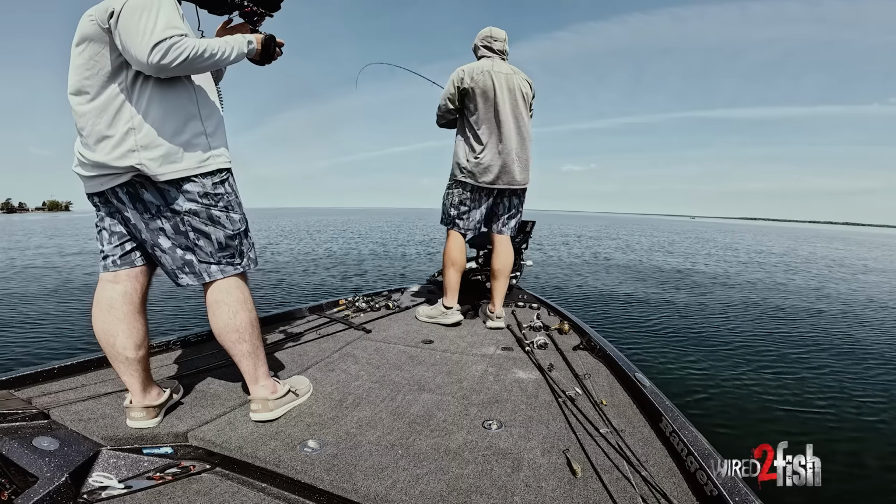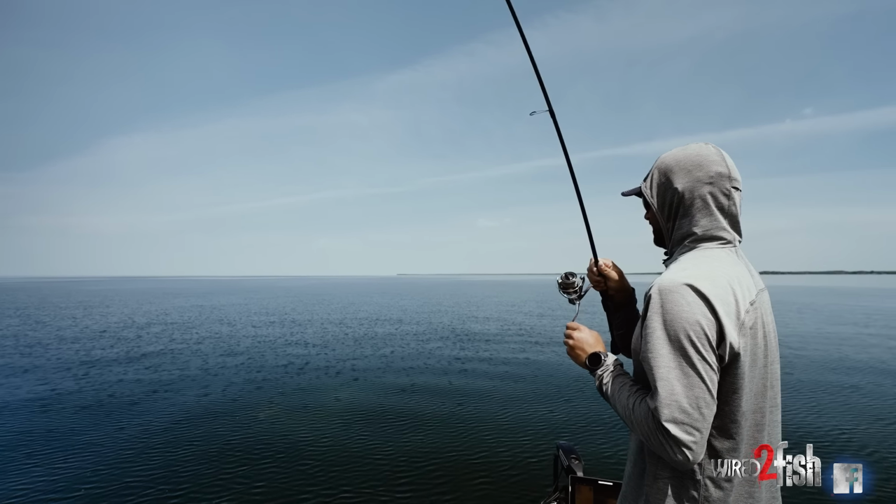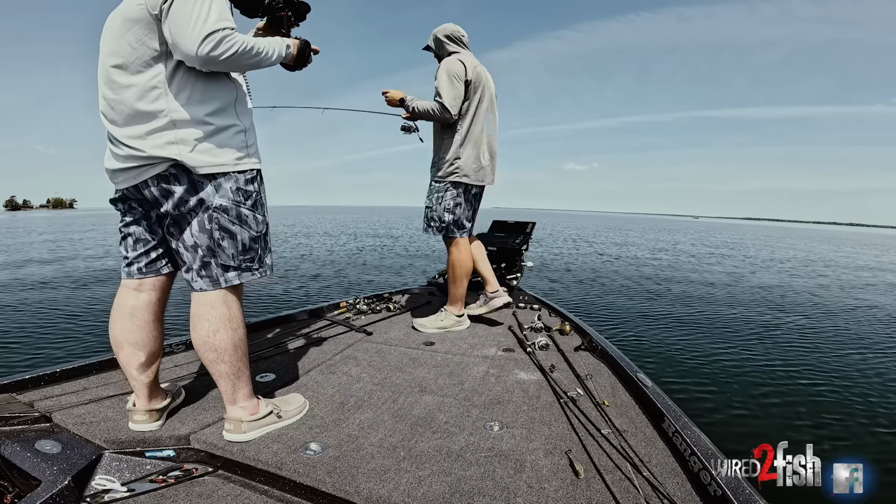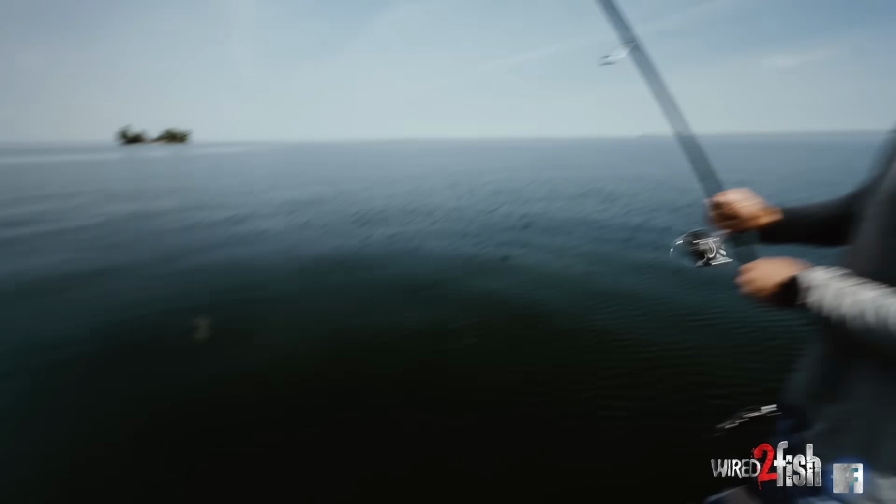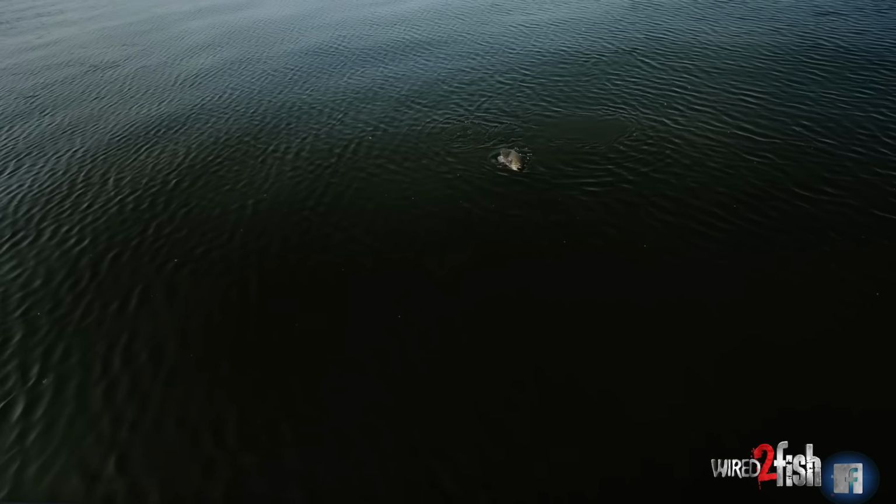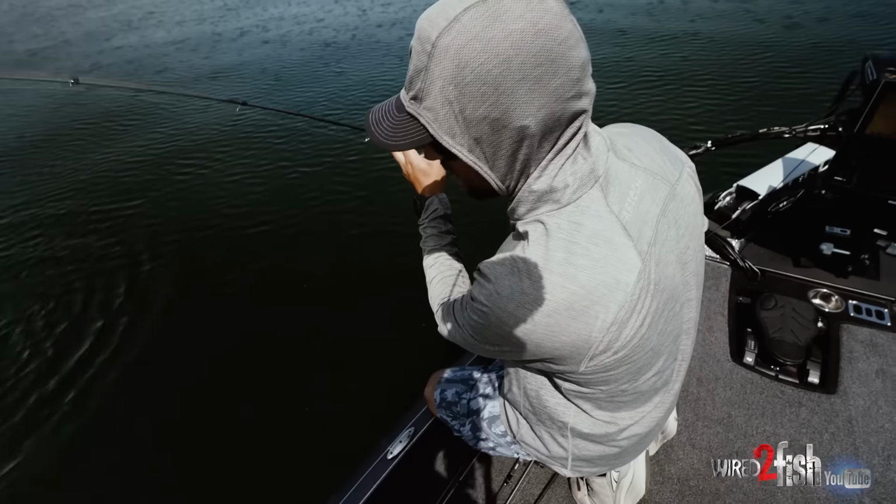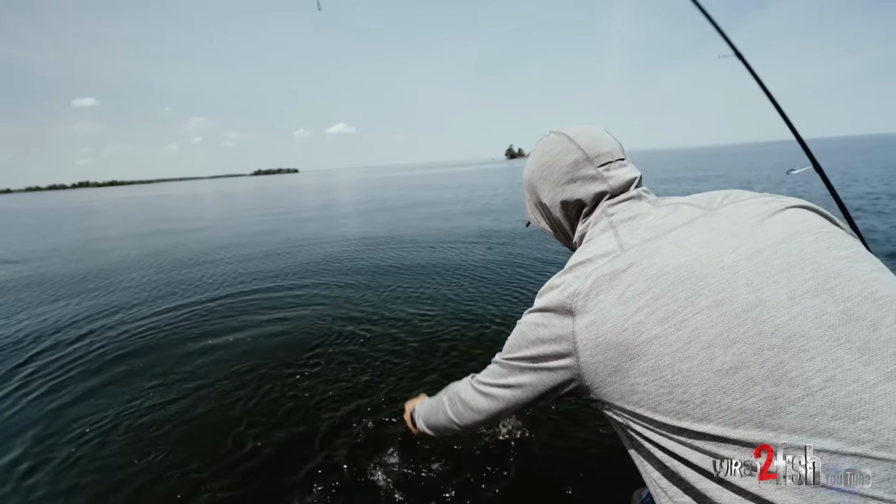Uh-oh. It is a nice one. Finally. We are out here on legendary Mille Lacs. Took a little poking around, we found us a couple. A little bit shallower than we first thought, but that is a clue. Could be the start to a good day.